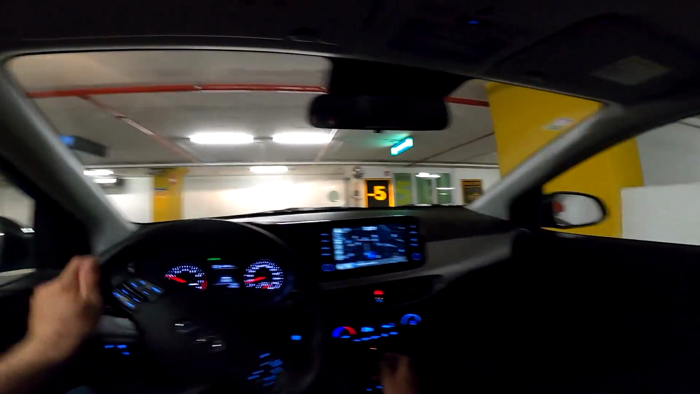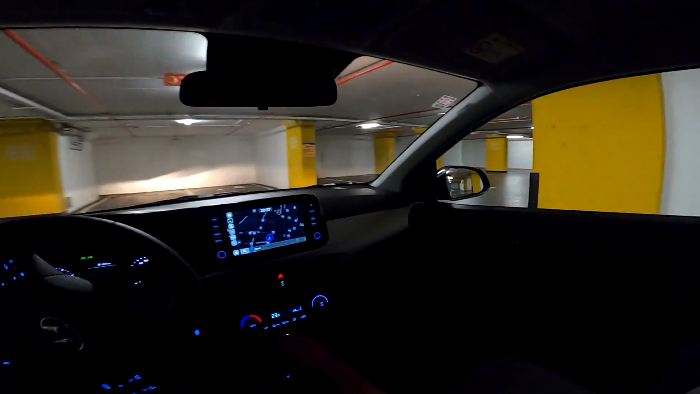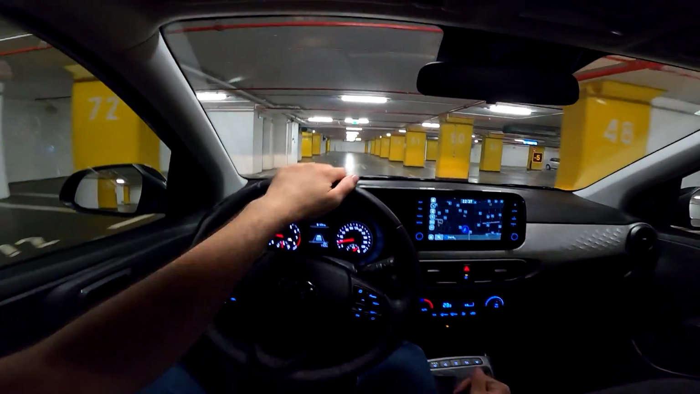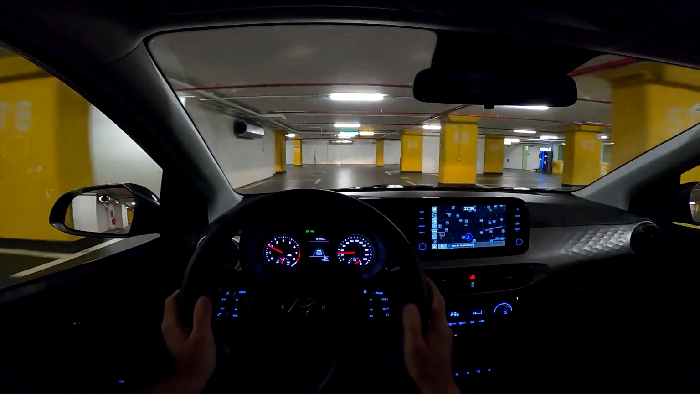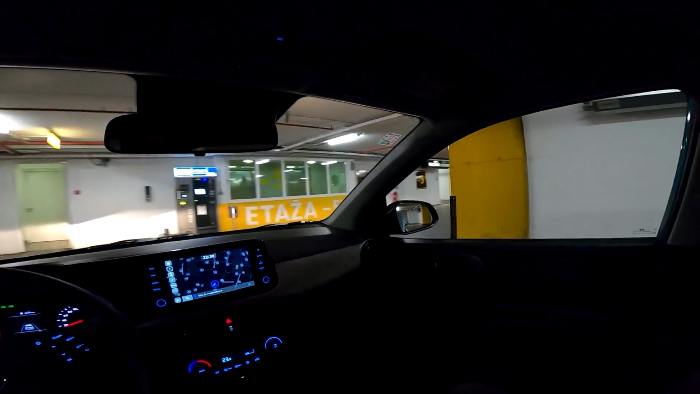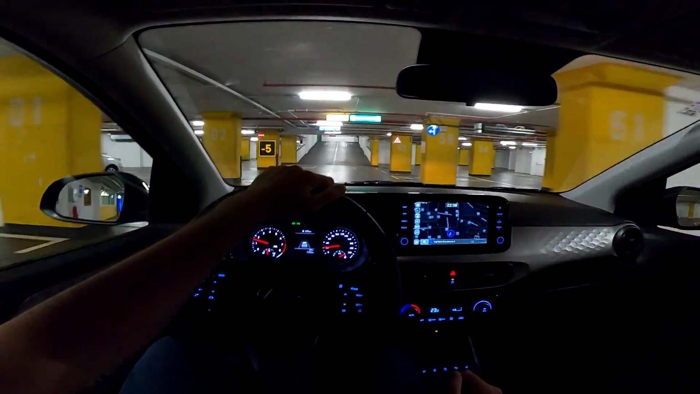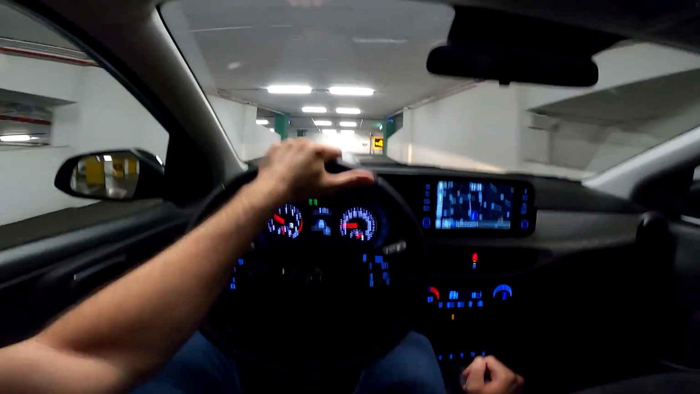Then the cluster is classic analog, and then in the middle you do have a small 3.5-inch digital screen with various information. And then the steering wheel, of course, has these buttons for some of the functions, such as the controls for your music, for your volume, and for changing the tracks, and also for the cruise control.